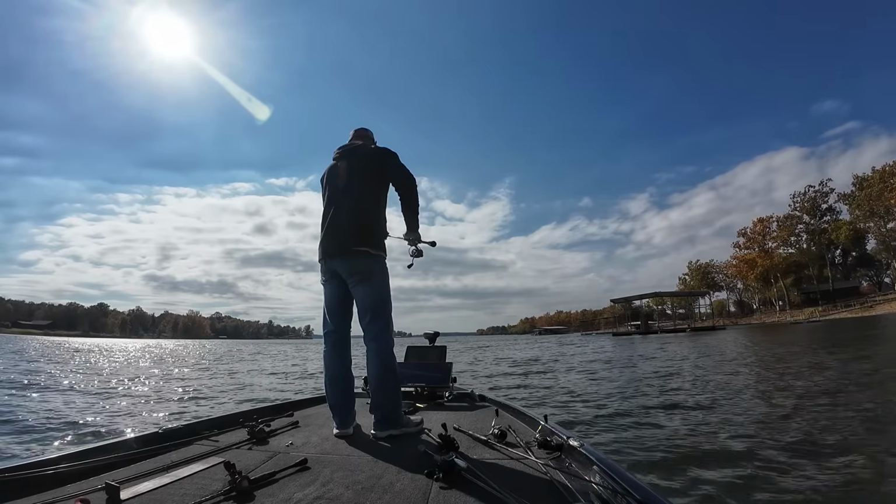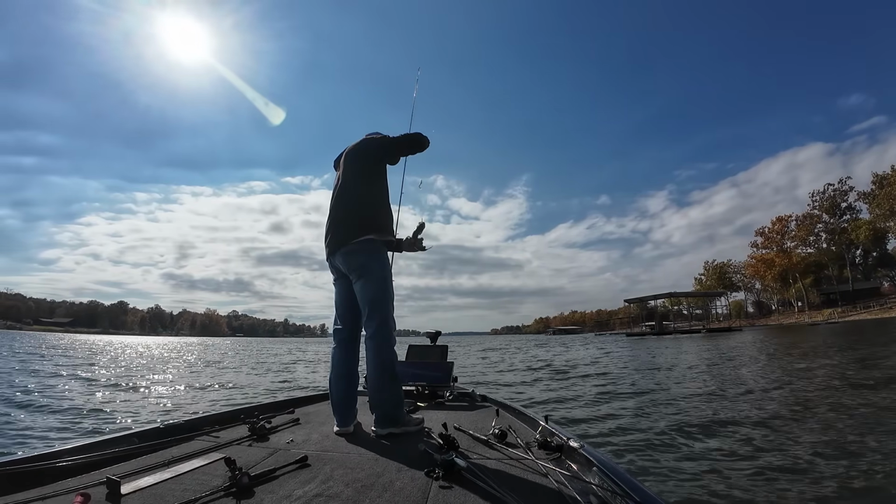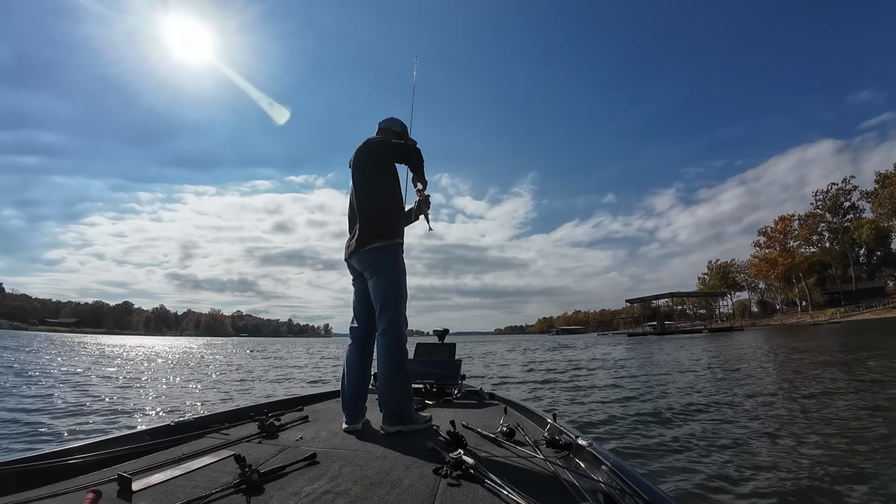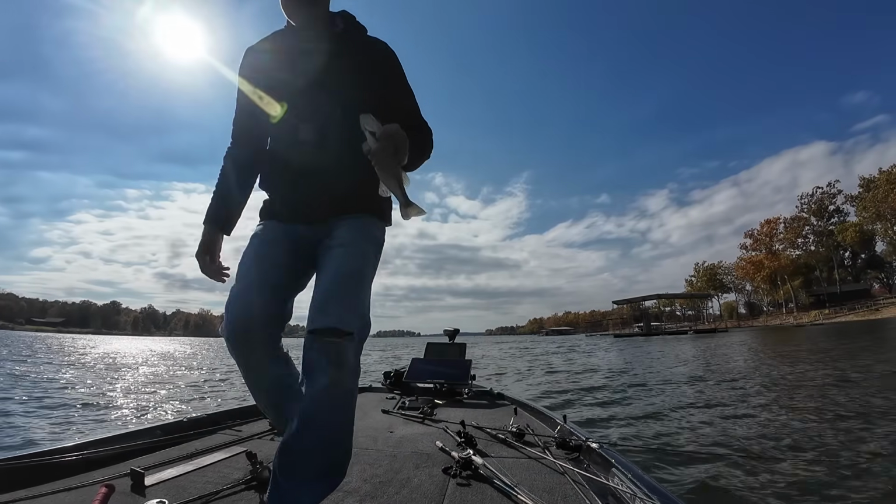Which kind of comes back to the whole point of like, sometimes when we used to fish these places without LiveScope, we'd just be dragging around through fish that we could catch. And that's not what we should have been doing. This is pretty interesting right here.